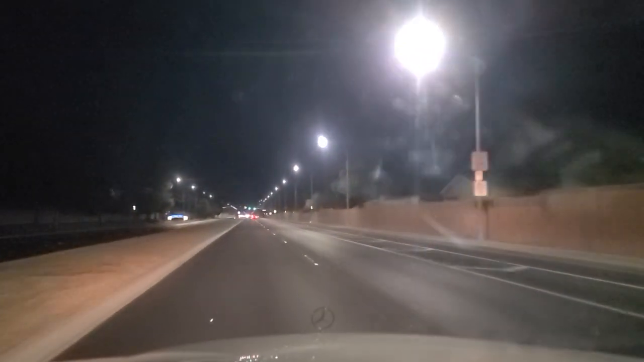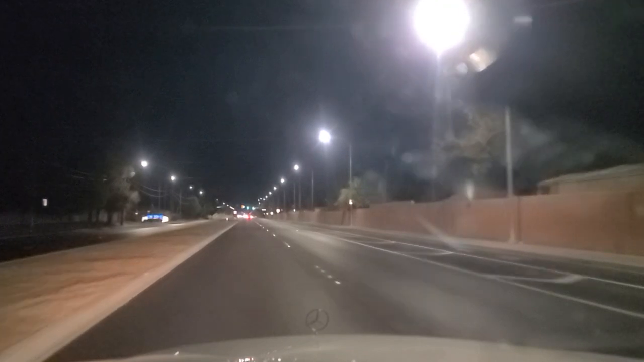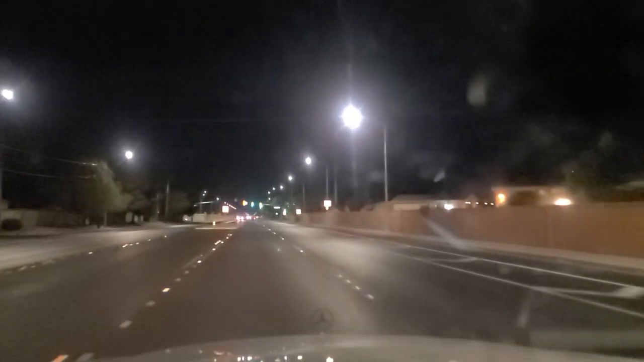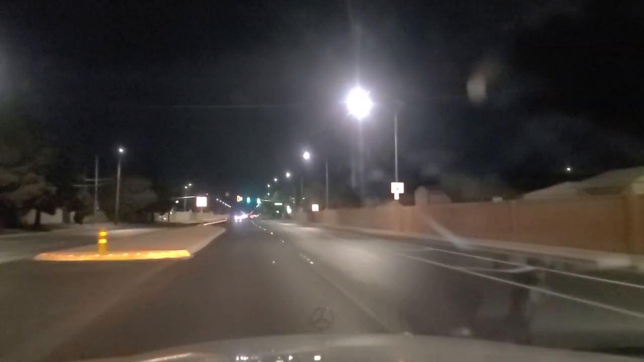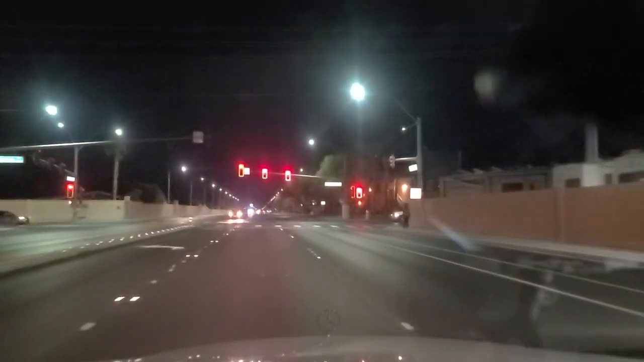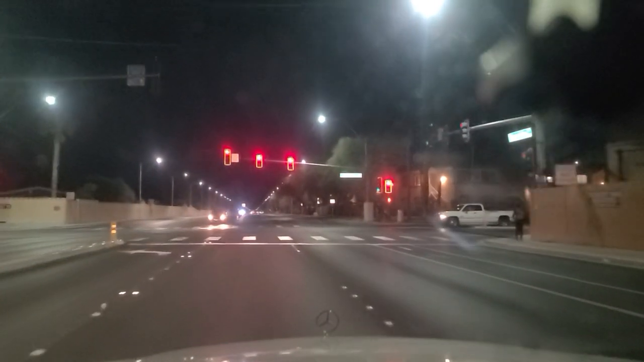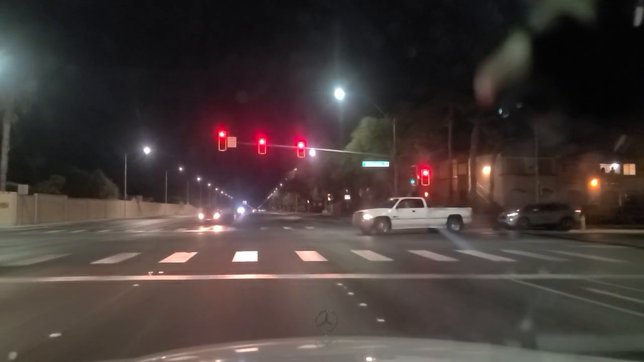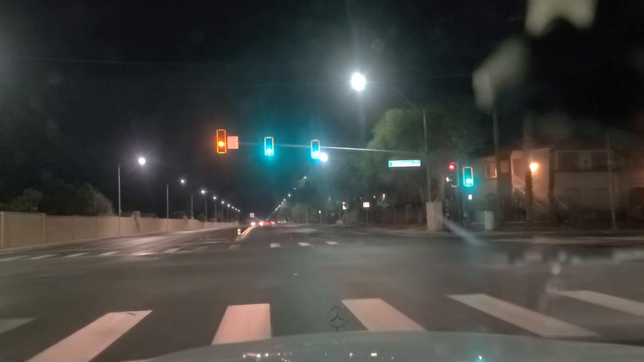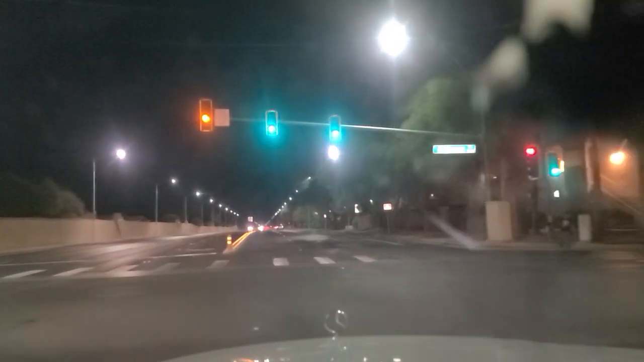Speed limit 35 in this stretch of roadway. But at least it's lit up on both sides, which is rare from what we've seen in earlier videos. Don't get a whole lot of that. This is Cabana Drive. Naturally, we get the red light. Because what would Vegas be without a whole bunch of red lights? We'll wait our turn. And we got the green light here at Cabana. So continuing eastbound on Desert Inn.